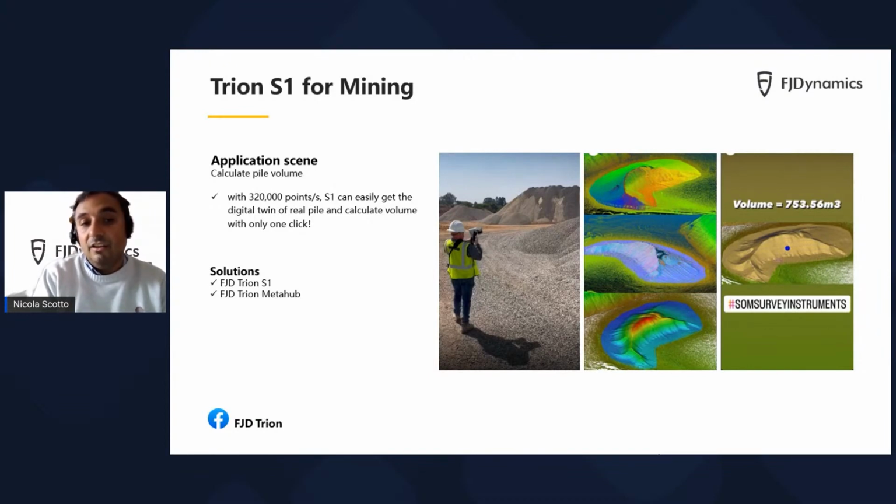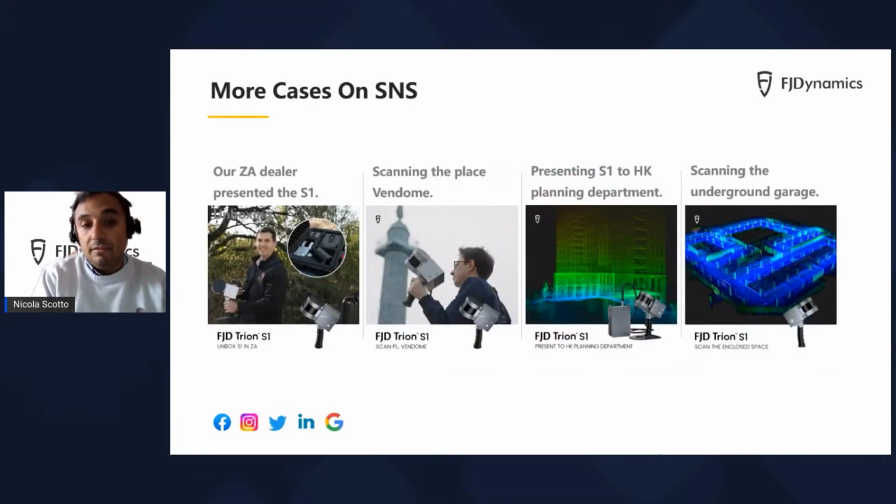So this is another strong case in favor of Trion S1 for mining. On top of that, our users themselves post on social media interesting cases about the use of Trion S1 in their environments.